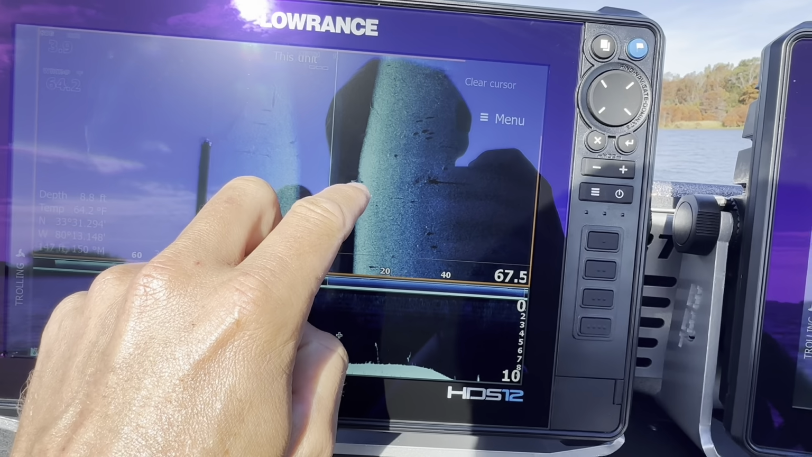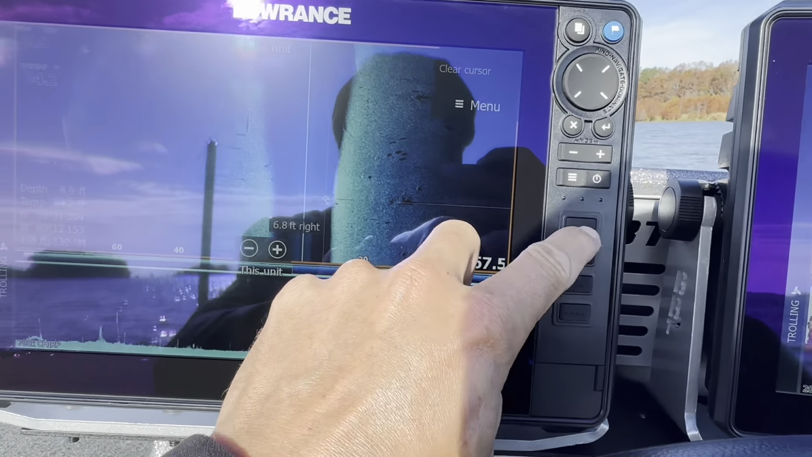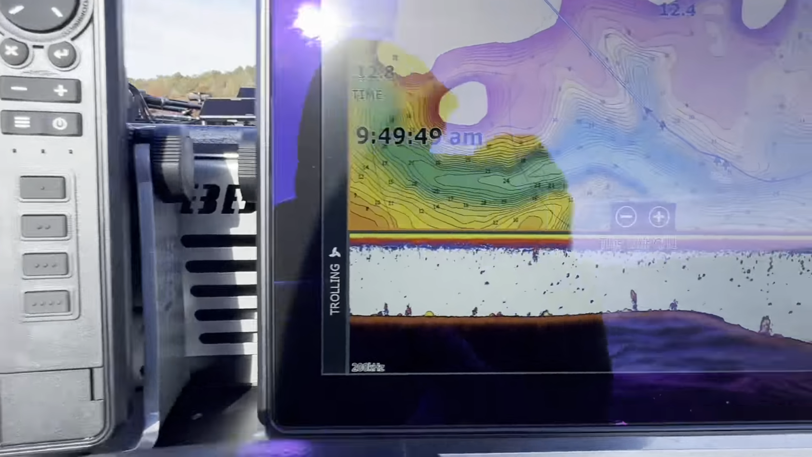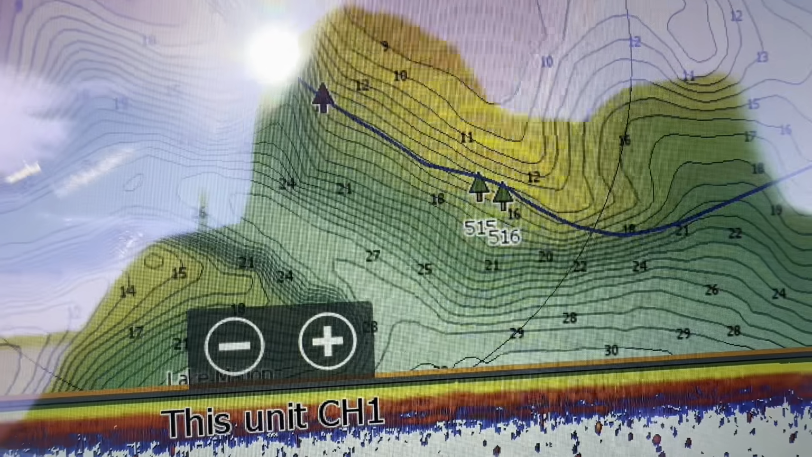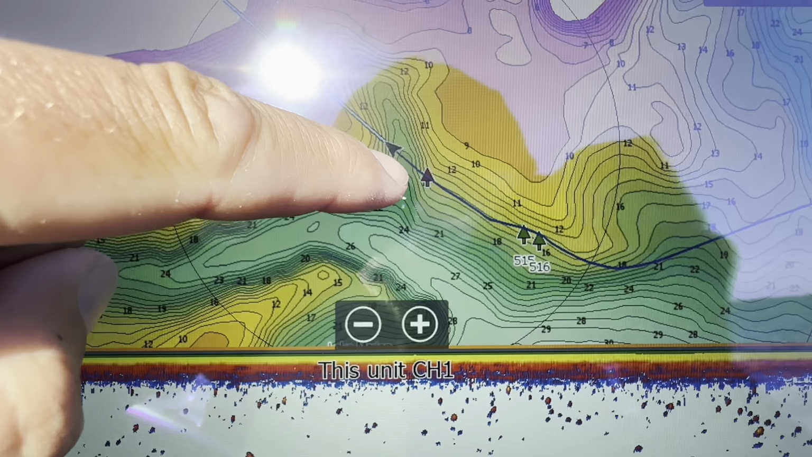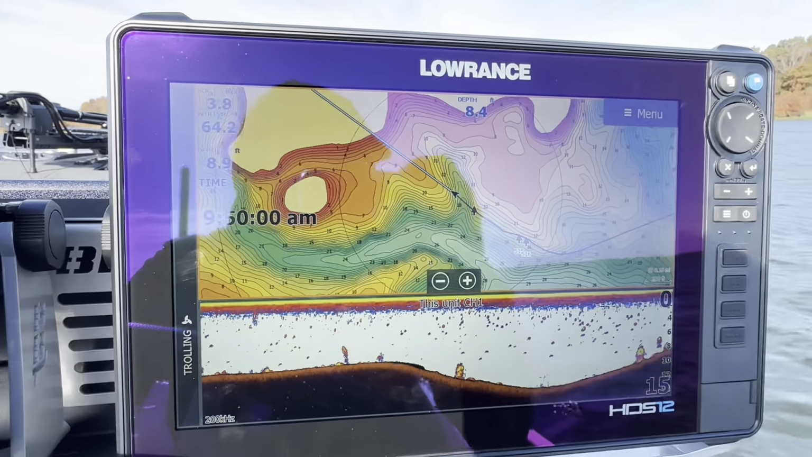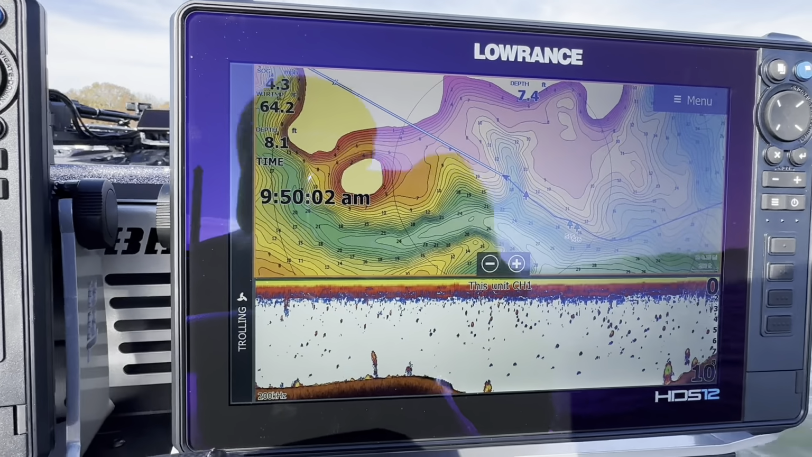We got another, that's a good stump. We went right over top of that one. That one stands up pretty tall. I like that, so I'll use a different symbol for that. You can see here that my laydowns are green. My stumps, I use that dark red, maroon color. It just helps me distinguish what I'm looking at. I'll use that everywhere I go.